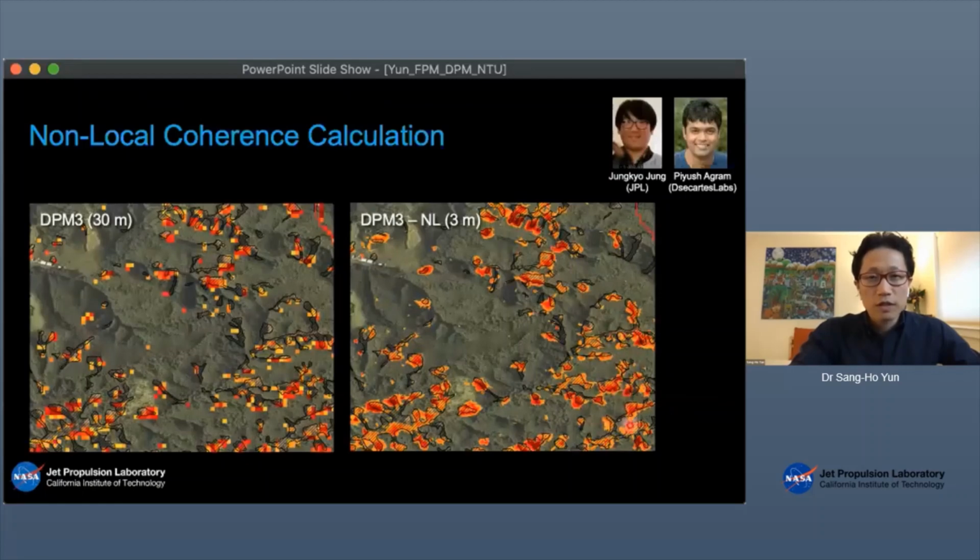We also tested some more sophisticated algorithms using some non-local averaging technique. Our DPM products are mostly registered to SRTM DEM, which has 30-meter posting. If your purpose is to detect where landslides are and do your analysis, this is just fine.